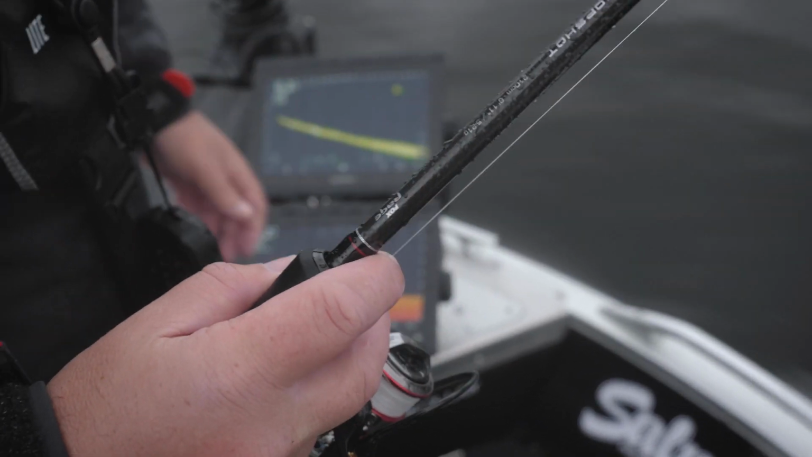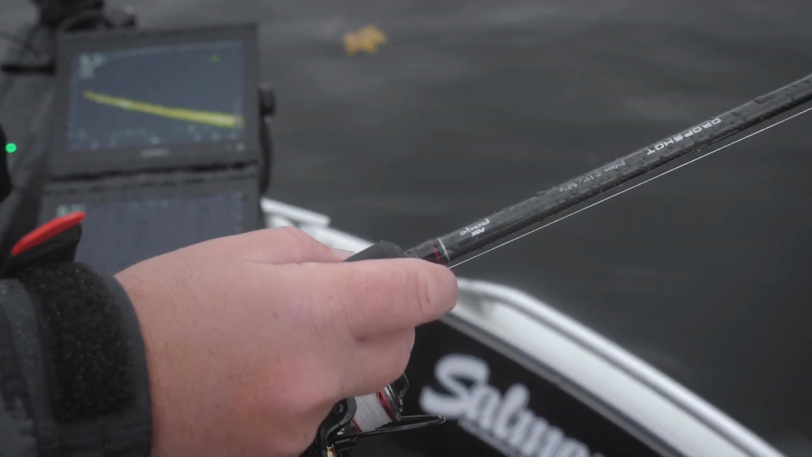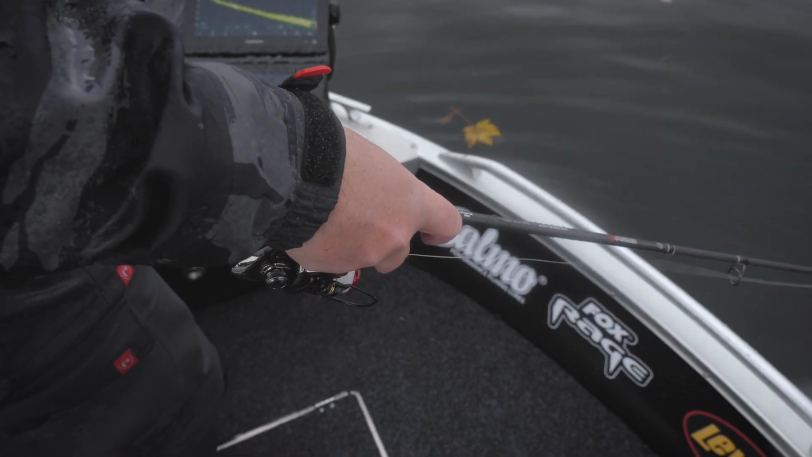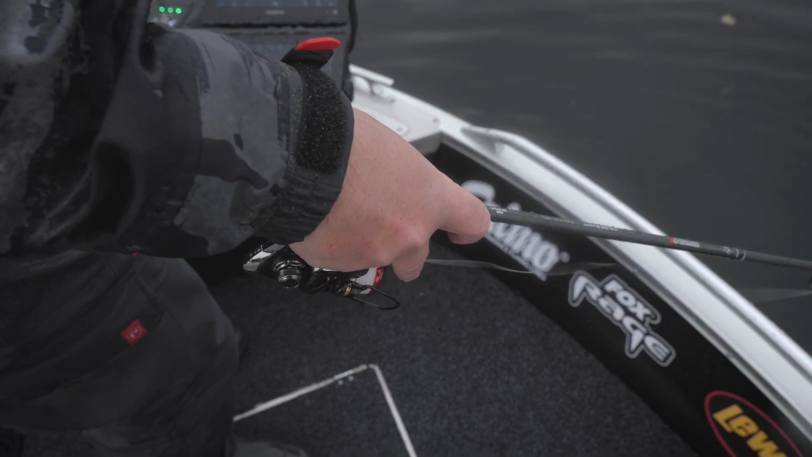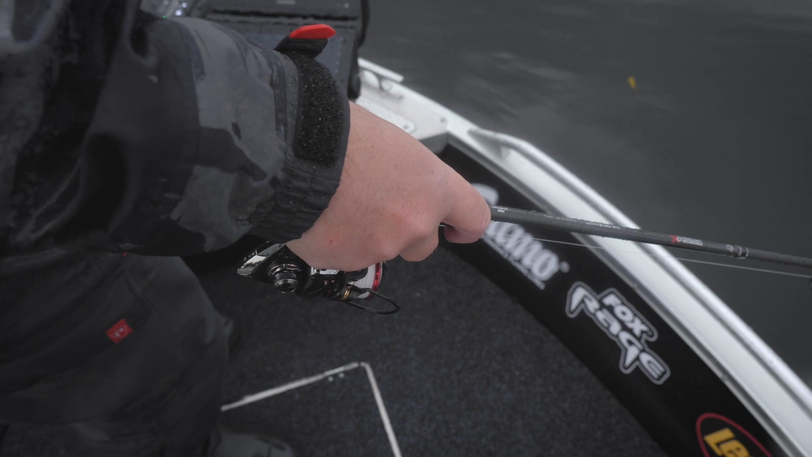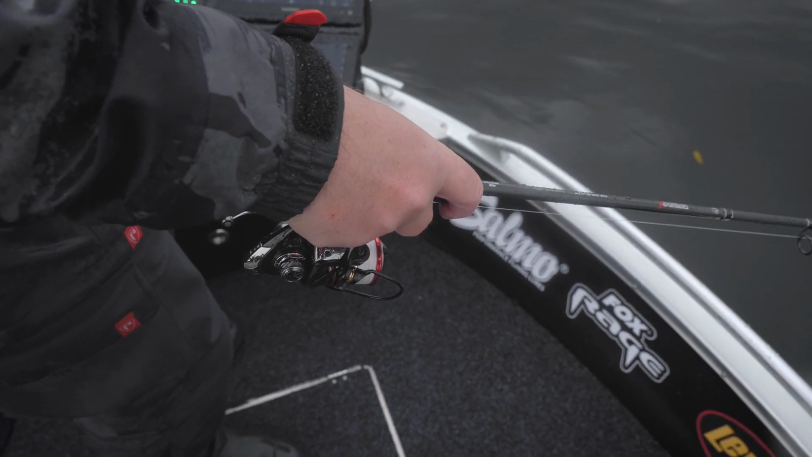Right, let's try again. The fish I just caught took it on the drop, or not on the drop, but as it touched the bottom. So, right in front of one.